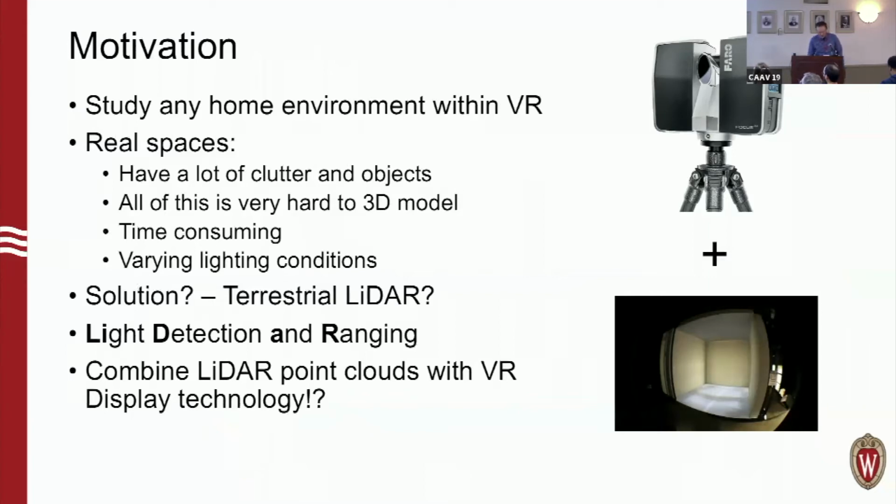So based on this VizHome grant, the problem became, well, we want to be able to study these home environments in VR using our cave, but how can we do so? What the project ended up doing was, as a part of the project, we went out and scanned 20 homes in South Central Wisconsin, people that had self-reported diabetes, and basically used a LiDAR scanner to create very high resolution point cloud models of these actual home environments where people live.